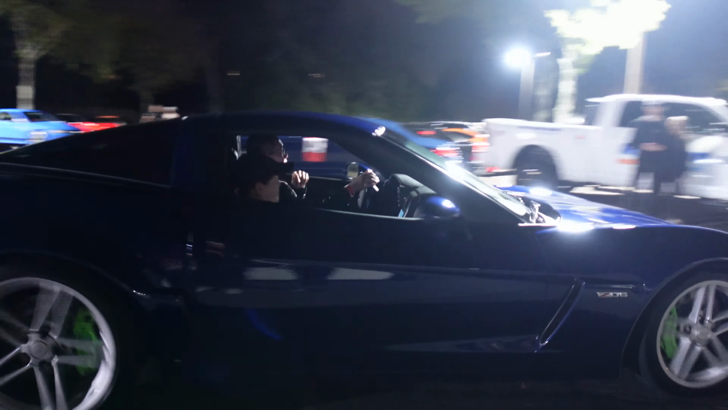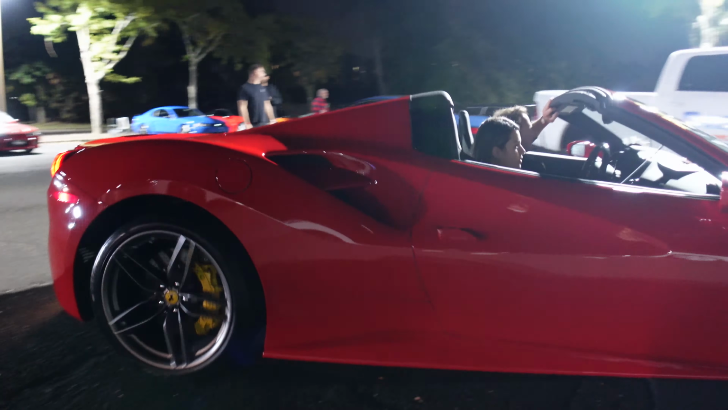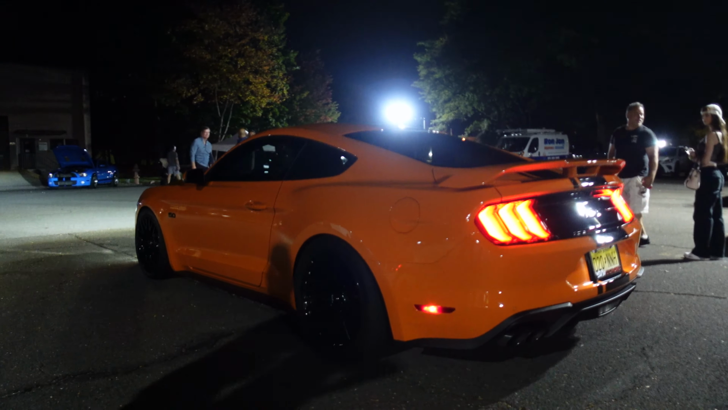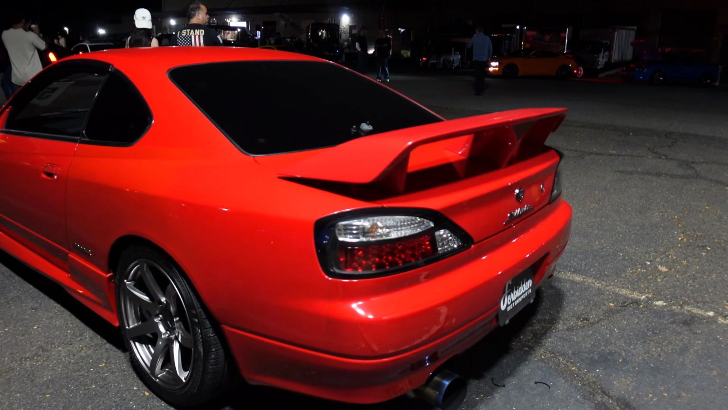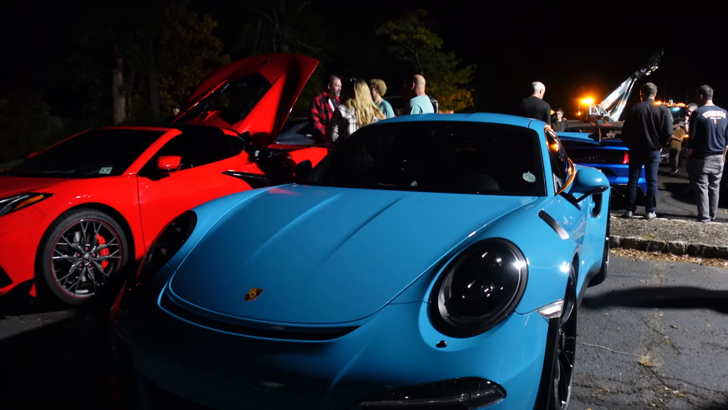Alright, we just got here and there's some pretty sick cars around here, so let me show you a couple of them. This thing is sick. This color is sick.